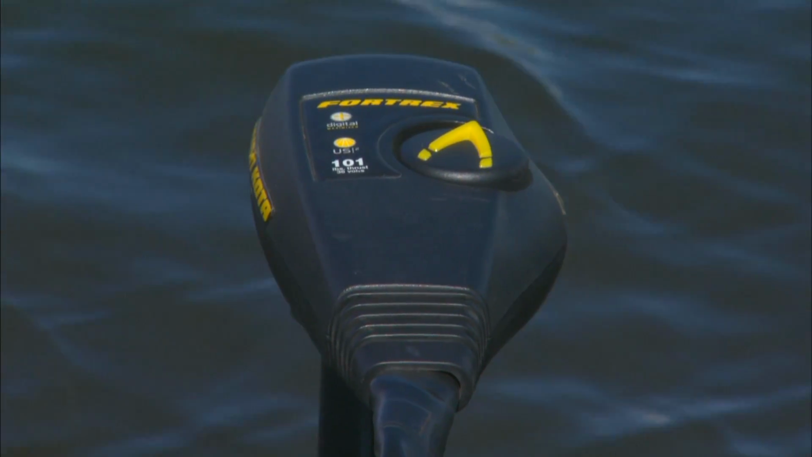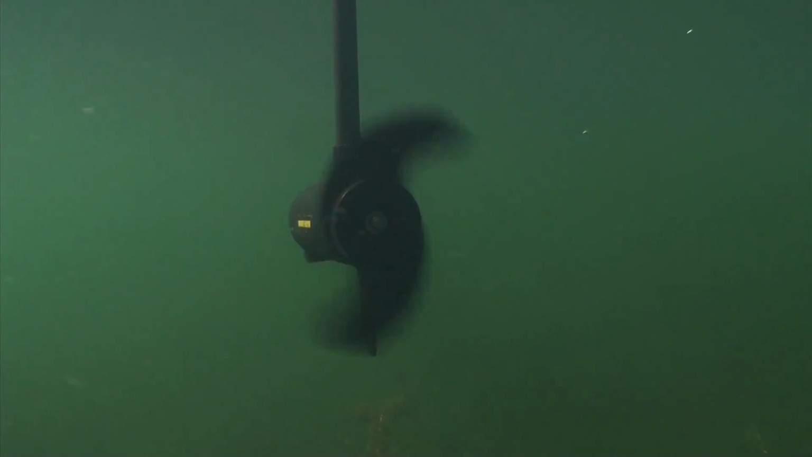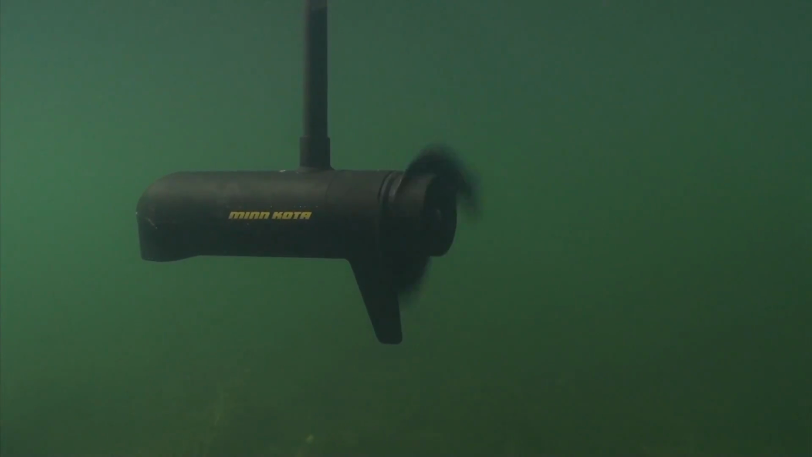And on lakes like this, a lot of times wind is a plus. We don't have it today, but wind sometimes will really funnel those fish right up in those shallows. And that's when it can really be fun.